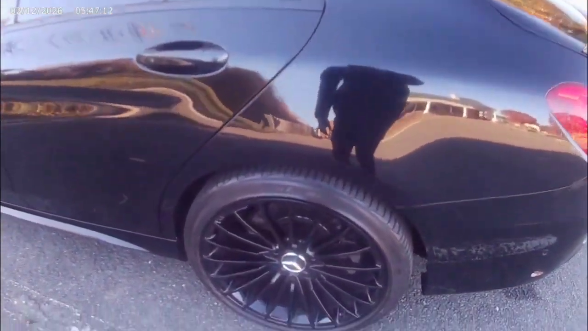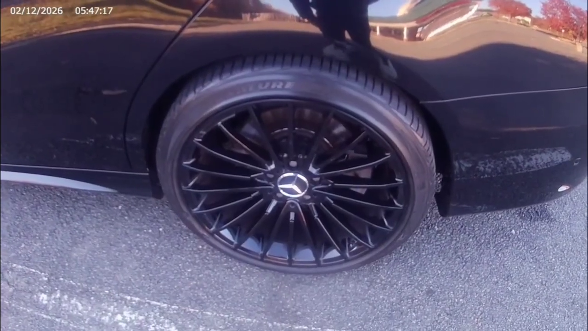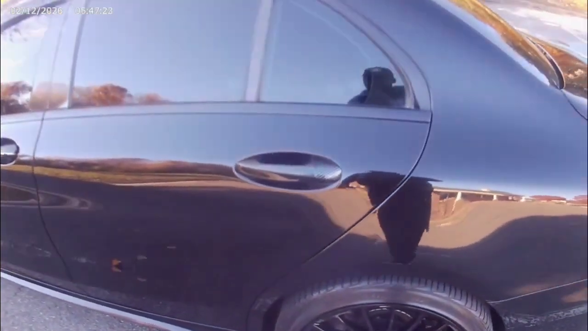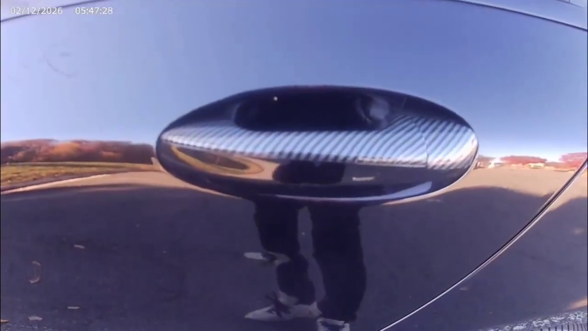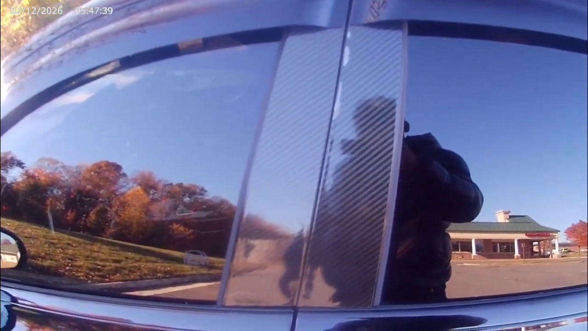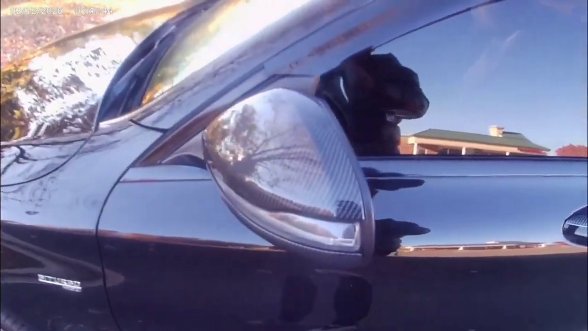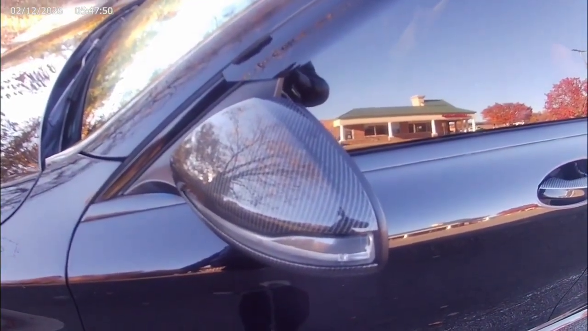As you can see, I put these gloss black aftermarket 19x8 rims on here. If you look at my last video, this is the carbon fiber door handles. I put the carbon fiber side pillars on here. I got the carbon fiber mirror covers on here.